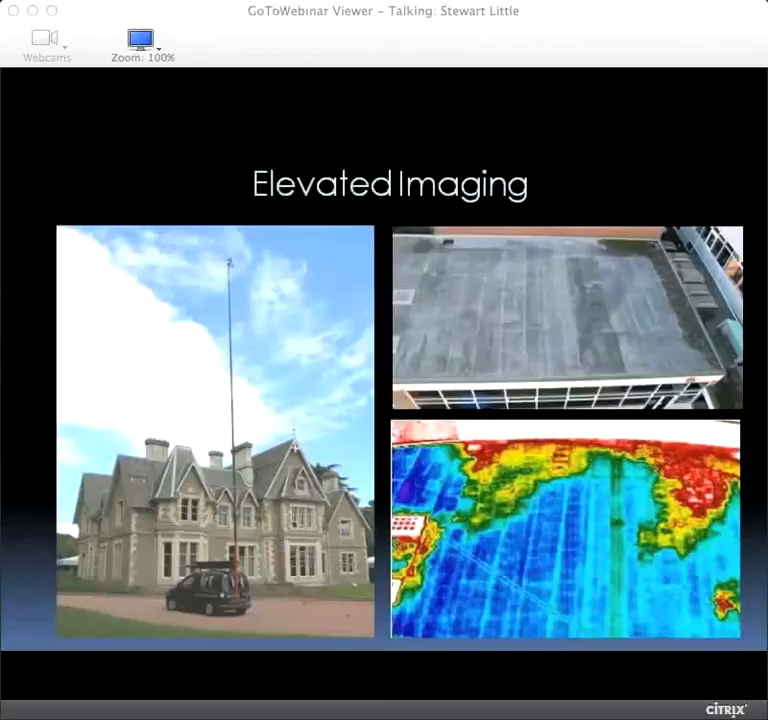Now, John mentioned the importance of vapour barriers earlier. This is a fantastic photograph, says me. It's taken from the vehicle you see on the left. That's got a 21 metre pneumatic mast on the back. And what you're looking at is a school. It butts up to a brick higher building on the north side of that visual photograph. And what you can see in the thermal image is, again, all the red, all the yellow, all the green is water that's coming behind the flashing on that roof.